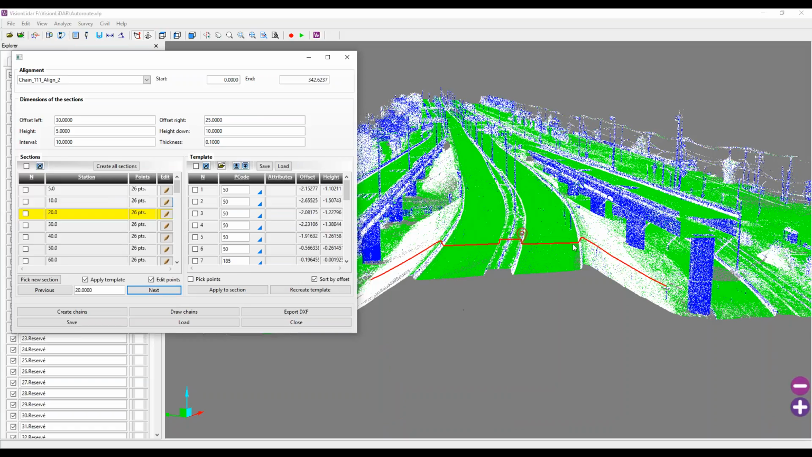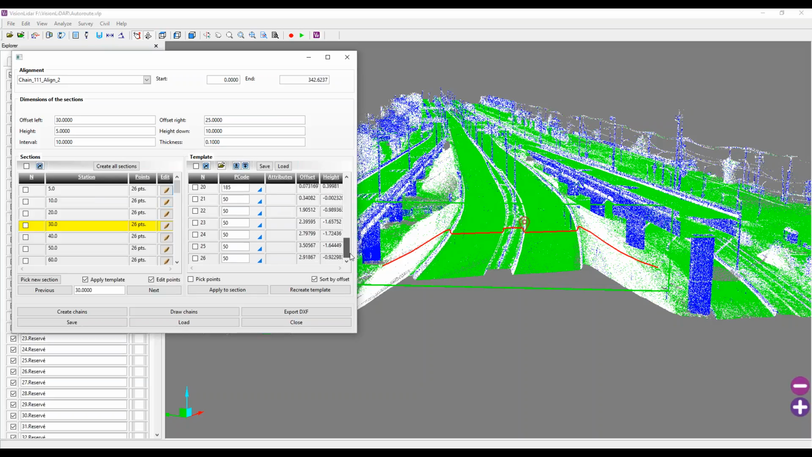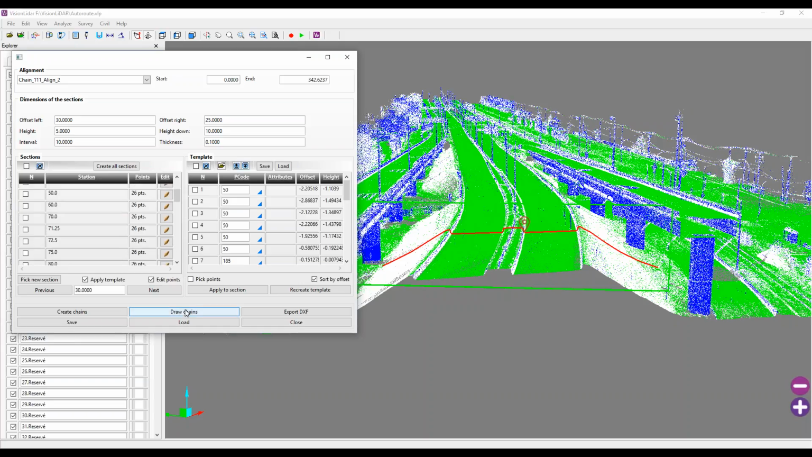So as you move along, the software is connecting each point together, and it's going to create a chain along every connecting point. So in the end, you have a template that looks like this, and you have a number of stations, and when they're all filled out, then you can draw your chains here.